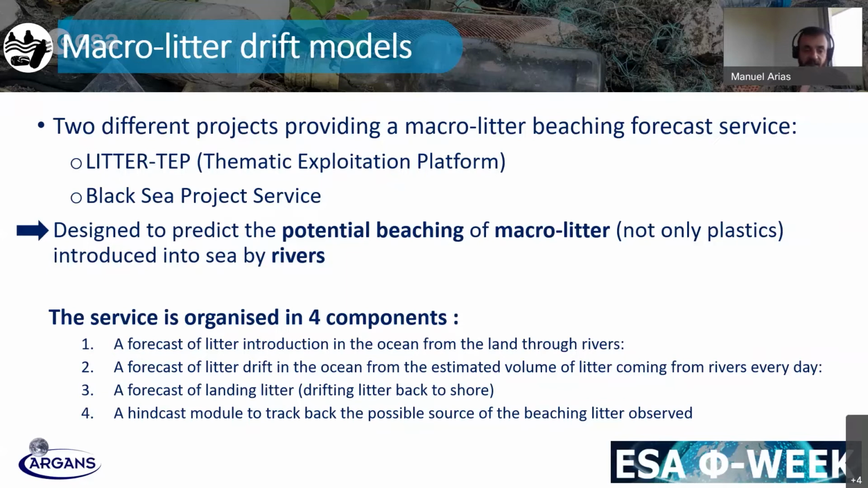And the service that is pretty much common between the two is based in the forecasting of litter beaching using as initial sources the rivers. So what we do is to ingest into the model a litter coming from the rivers, and then we propagate this litter with the help of these dynamic algorithms.